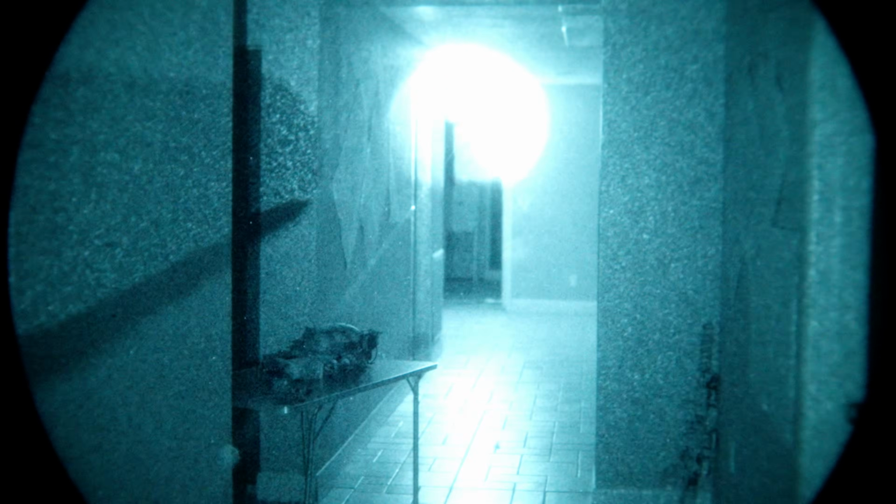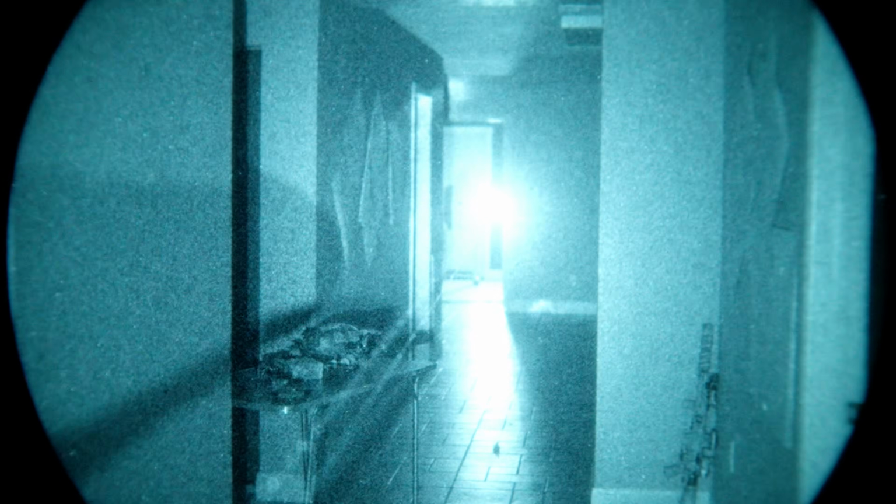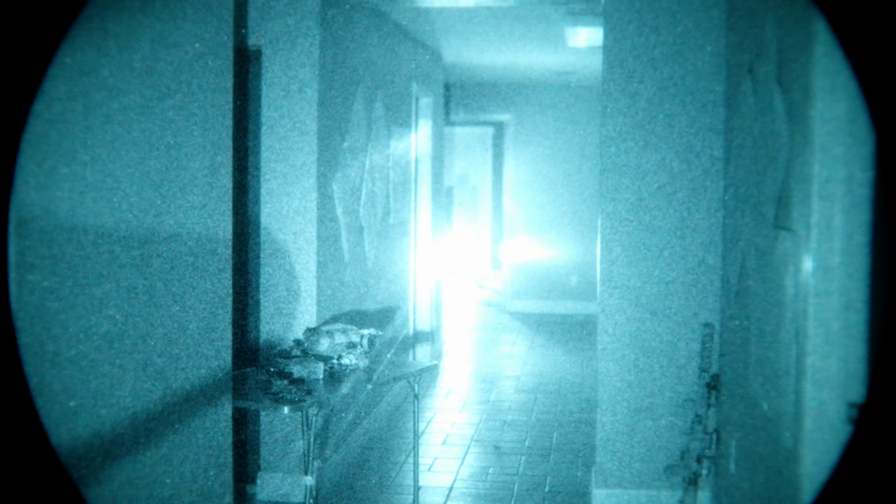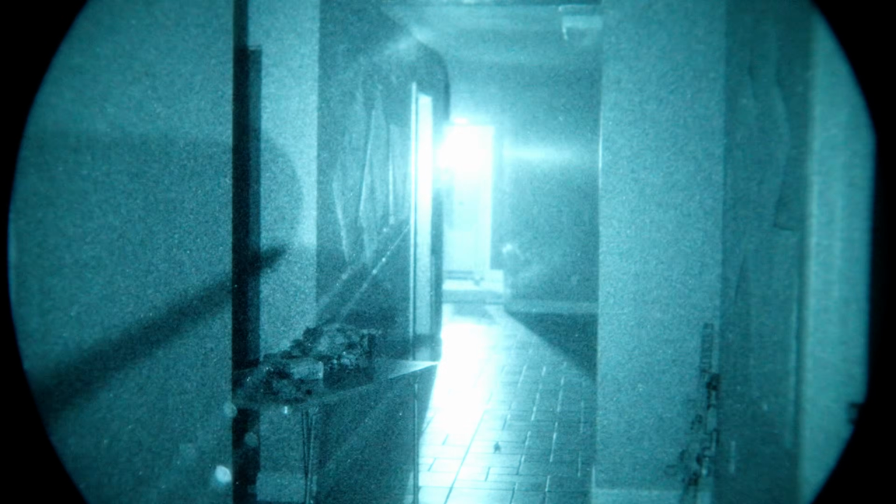I don't know how helpful that is either. Let's tighten the illuminator up. Again, that was wide open. We're going to close it all the way down on this full power PEQ-15. That's honestly a little better in this situation. Interesting.